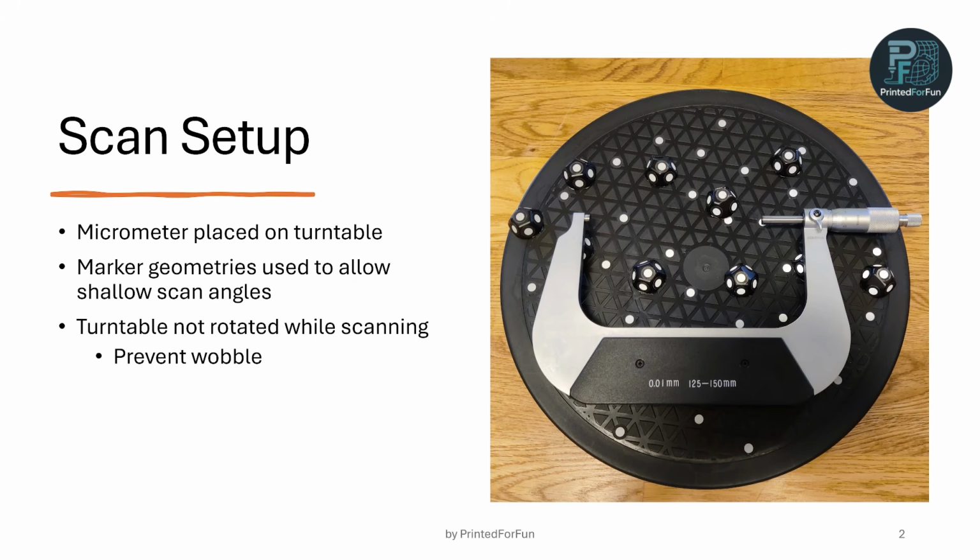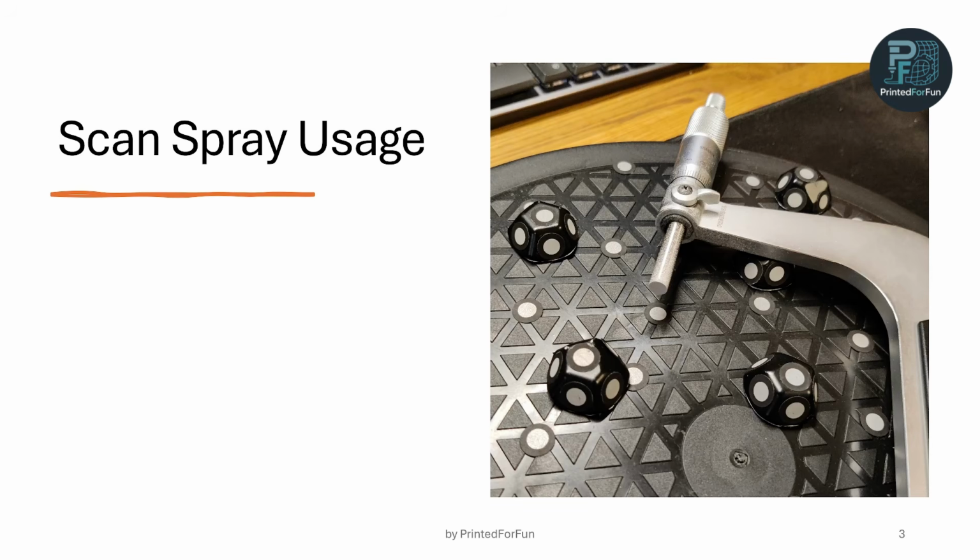While scanning, I also didn't rotate the turntable, simply to prevent inducing wobble or movement into the micrometer, because as you can see on the micrometer itself, I don't have any markers, so only the turntable and the marker geometries are tracked. I also use scan spray.